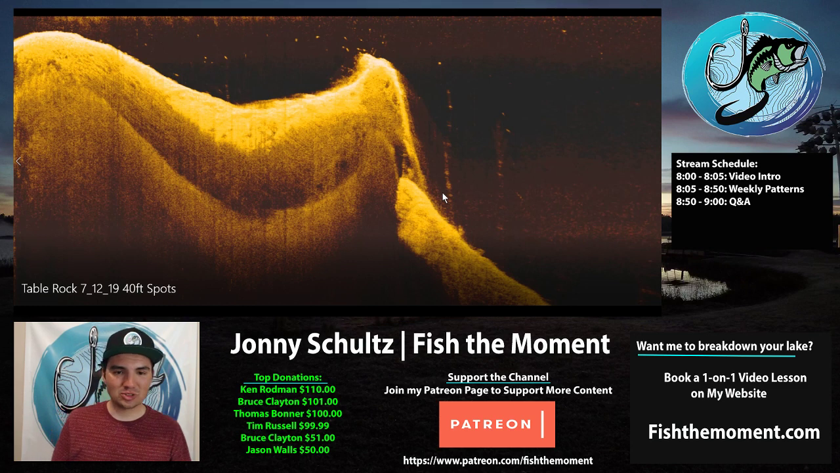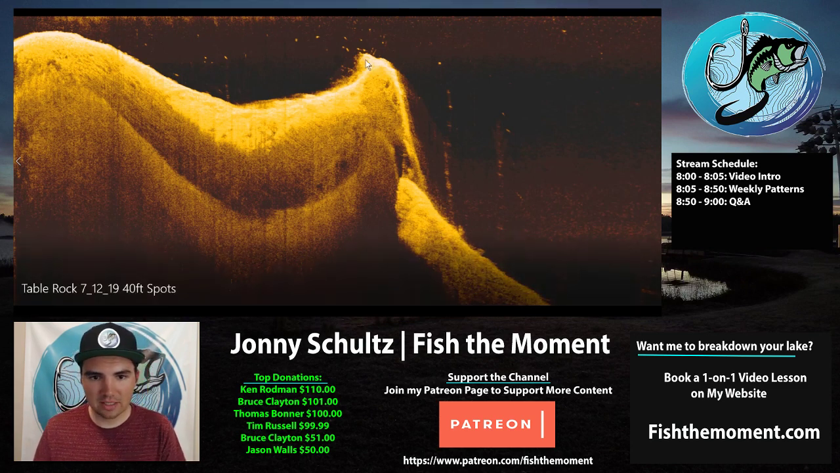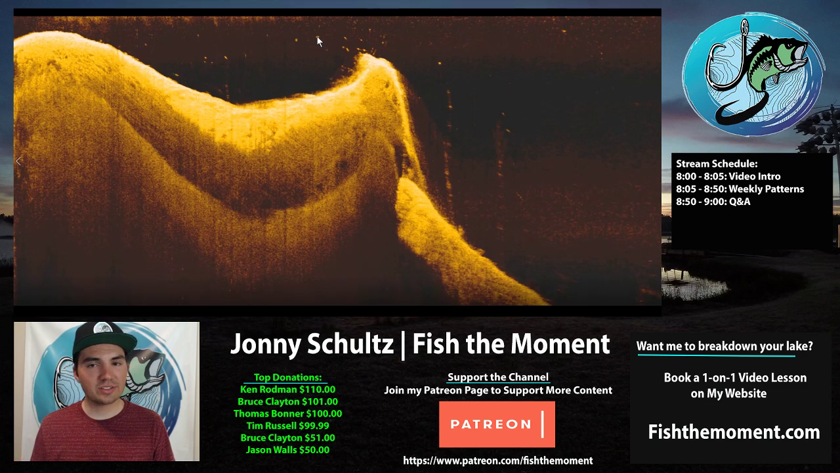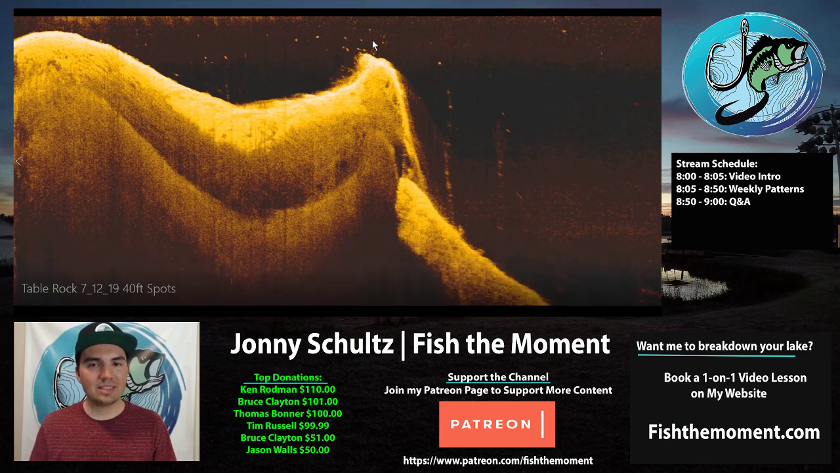But really cool just to see how these fish move. We were catching them at 7:30 in the morning, and then at 1 o'clock we were catching them down here. So it took them a while to transition from being up here down to here, but it's really not that big of a move. You see how big that cliff is. Basically, they come up here when there's low light conditions, maybe the sun's not quite out yet. They'll pull up on top of these points to feed, and then as that sun comes out, they want to get in the shade. They don't want to be super hot.